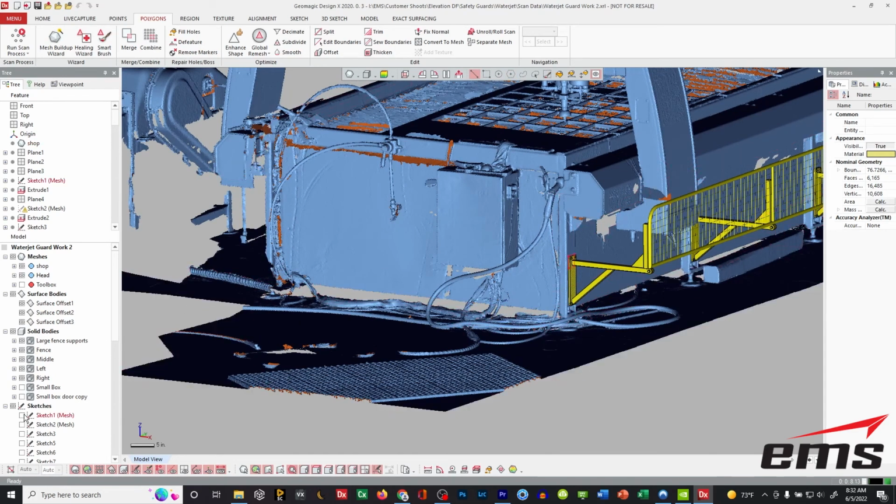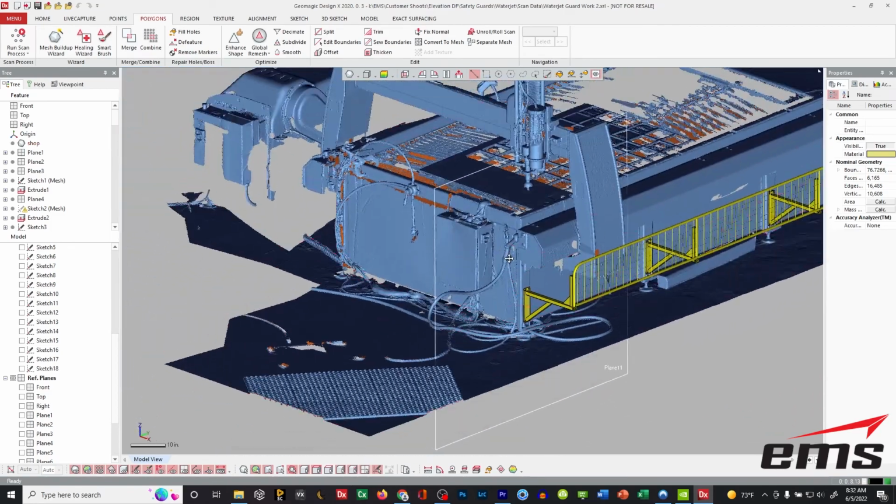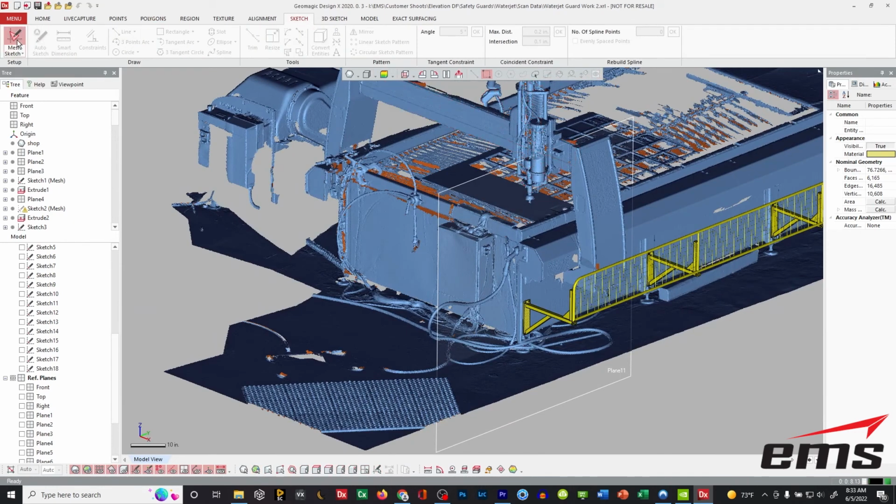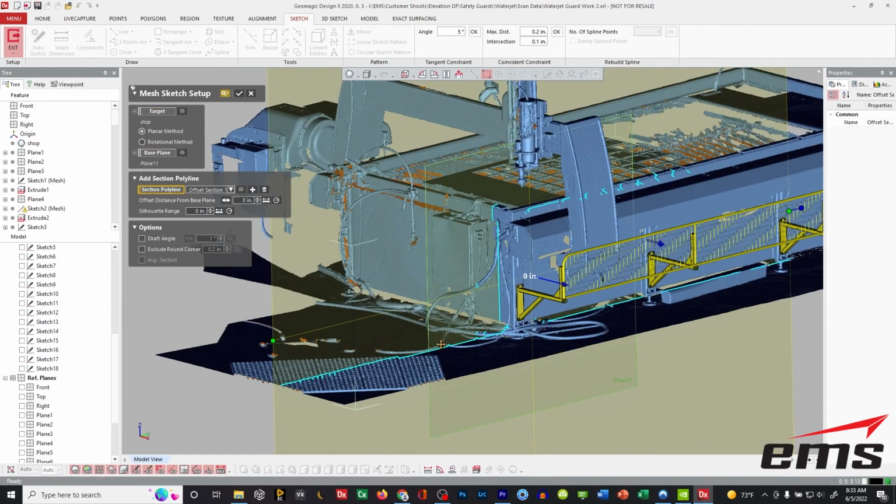So what I've done is I've set up a plane, a reference plane, which would represent the front of the box, and that's just a plane that you can create and offset in the software. And then I'm going to come under here and I'm going to say, let's do a mesh sketch, and it'll be this part of the machine, and I'm going to pick that plane. And you can see what it's done.